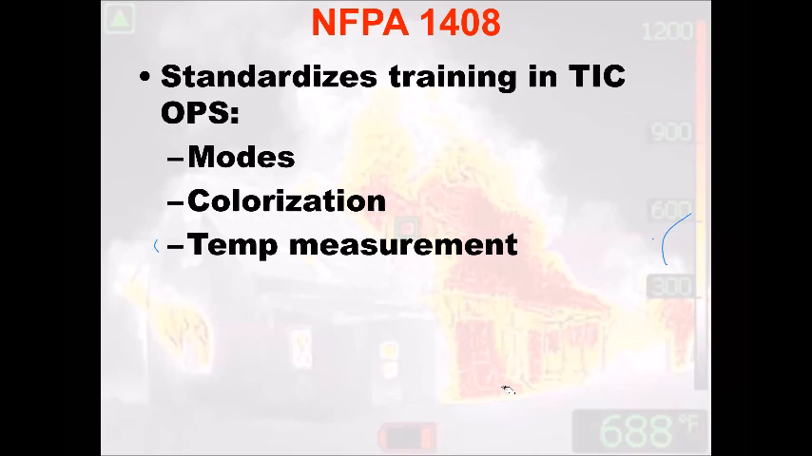So standardize our trainings and our modes, our colorizations, and temp measurement, which is all the things that we've hit already.